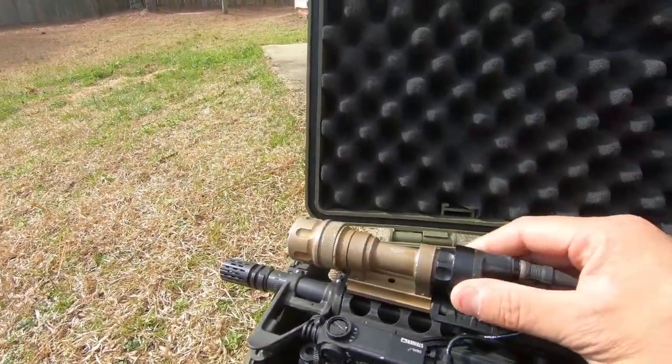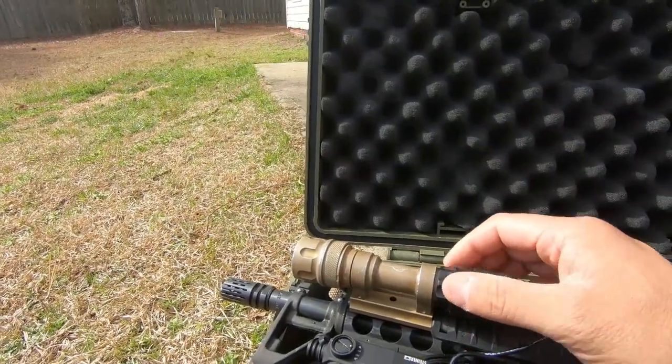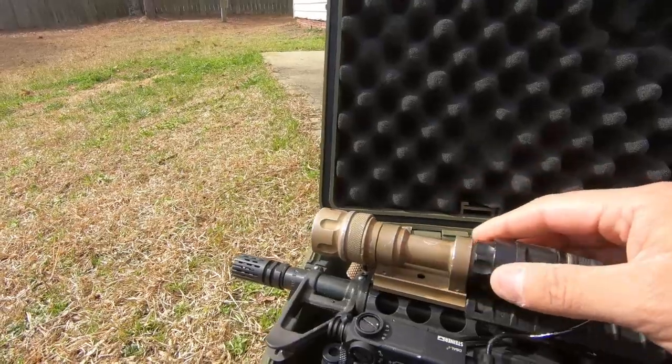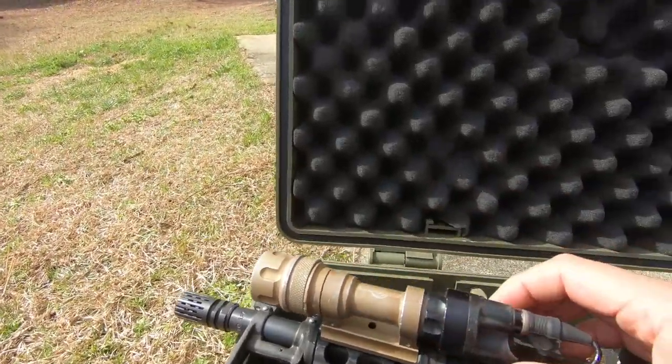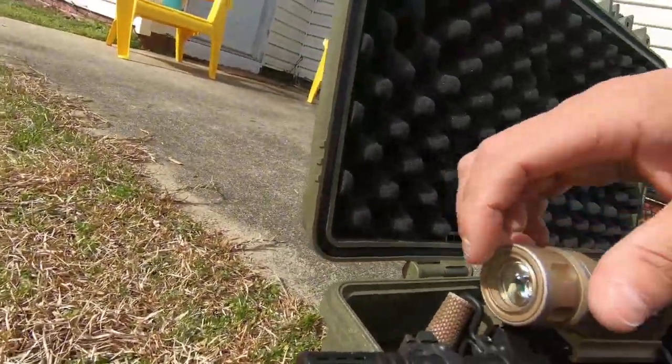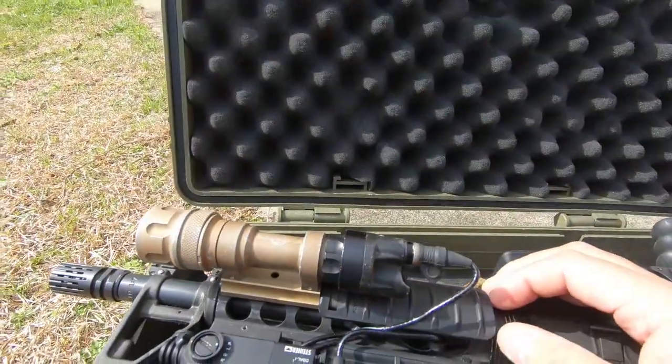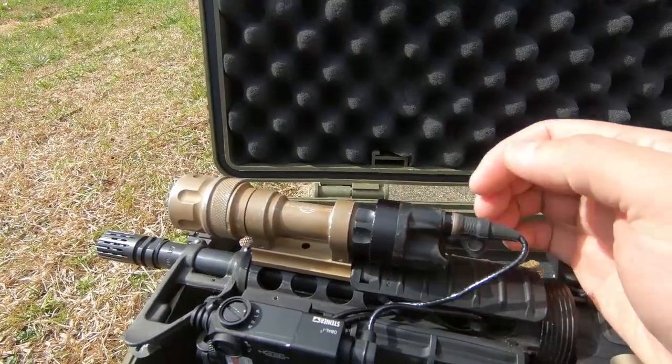So back to the Surefire flashlight. This is an old one. I bought this one on eBay. It's been used and abused. I don't know what this has been through, but it looks like it's been through quite a bit. Still works. I did upgrade the front to LED, because originally I don't think it was LED. So I upgraded the front.